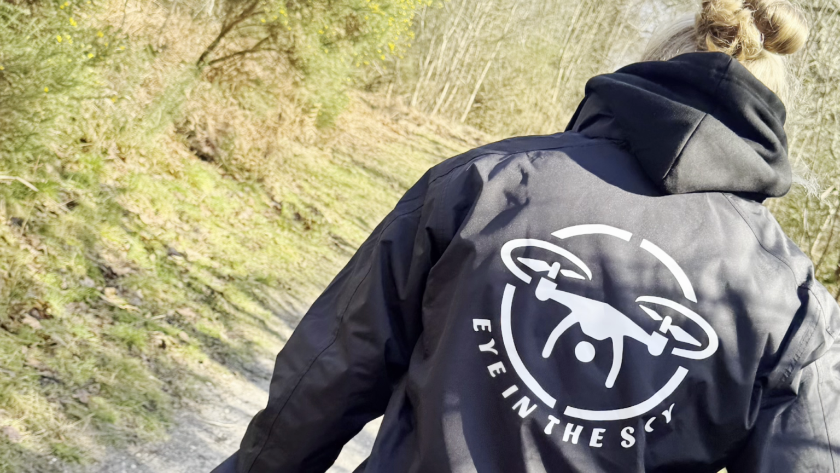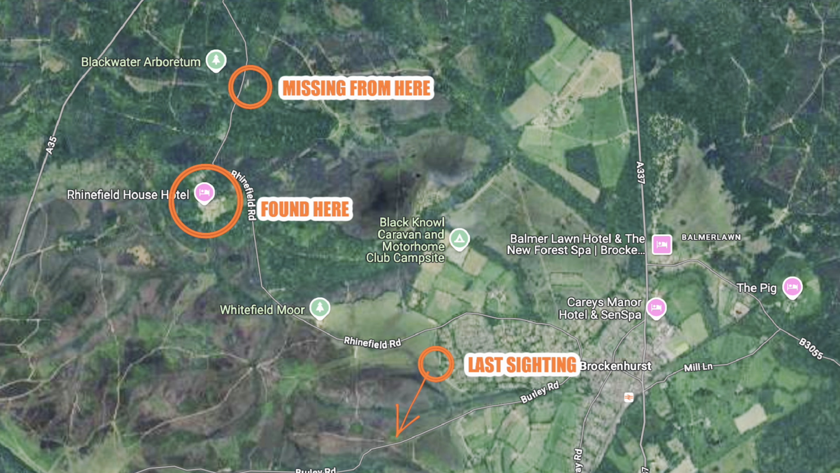So a food station was set up in exactly the same way as the other food stations had been set up. And this morning we checked the camera footage, and unfortunately nothing was seen. So great news, we've just heard that Red has been found quite close by to where we were searching, and right now we're on our way to finally meet her after 6 days.